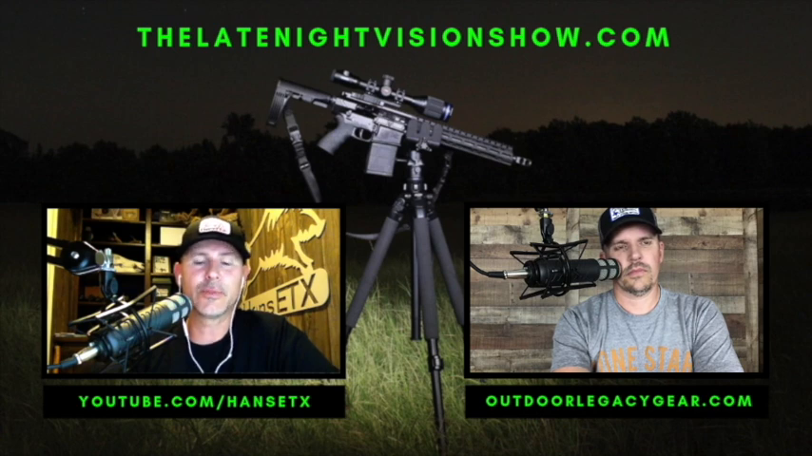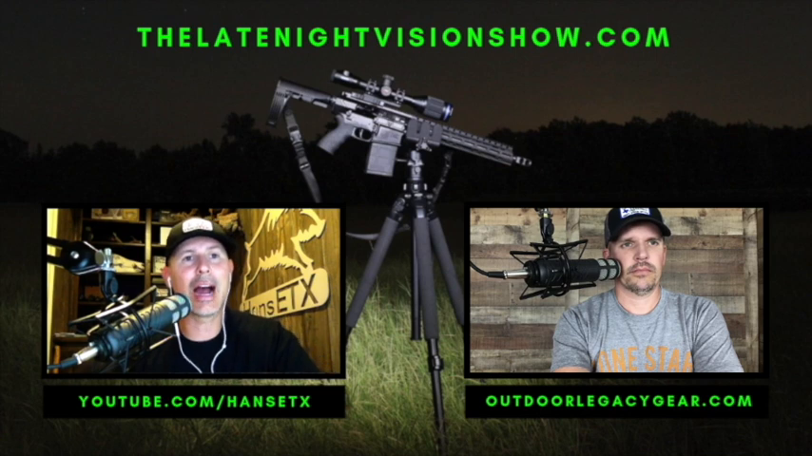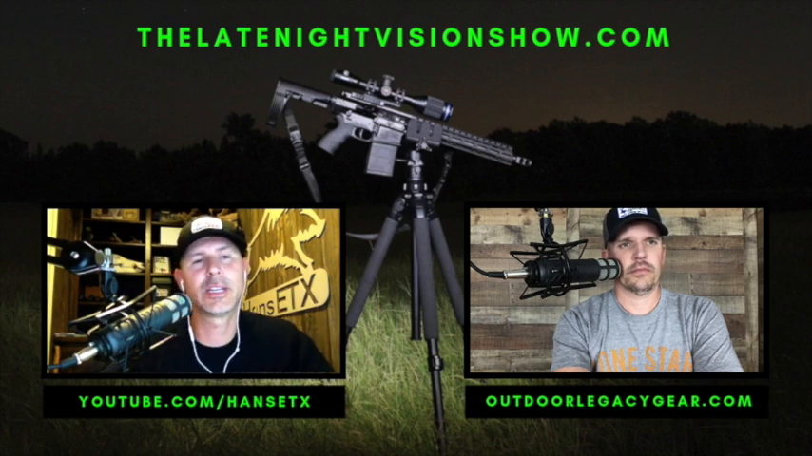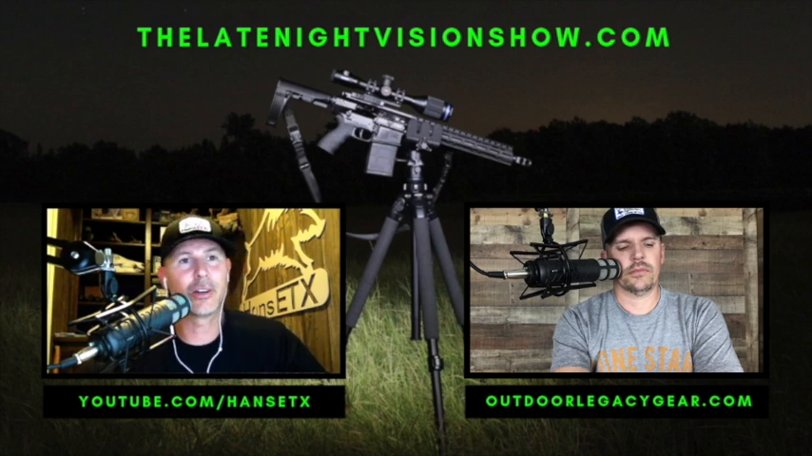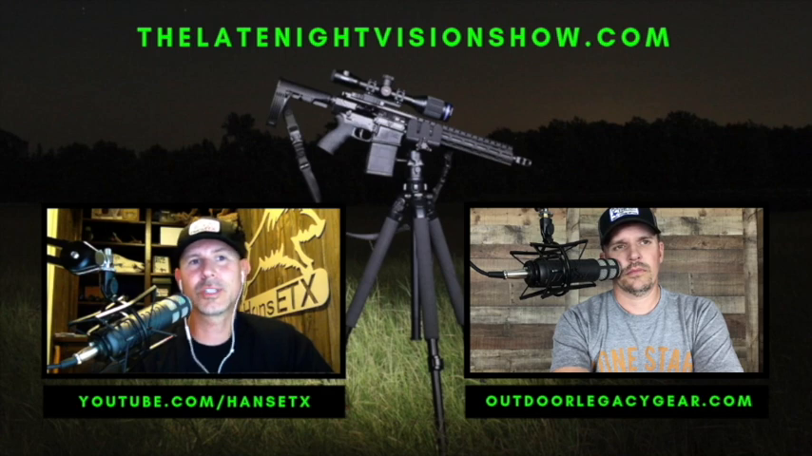The way that this is different, this eyepiece is, like I said, similar to what you would experience with a daytime optic, meaning your eye has to be perfectly positioned behind the eyepiece for you to be able to see that image at all. If you tilt your head or cock your head a little bit to the right or a little bit to the left, or it's not perfectly positioned, you will see black. You will see nothing at all.